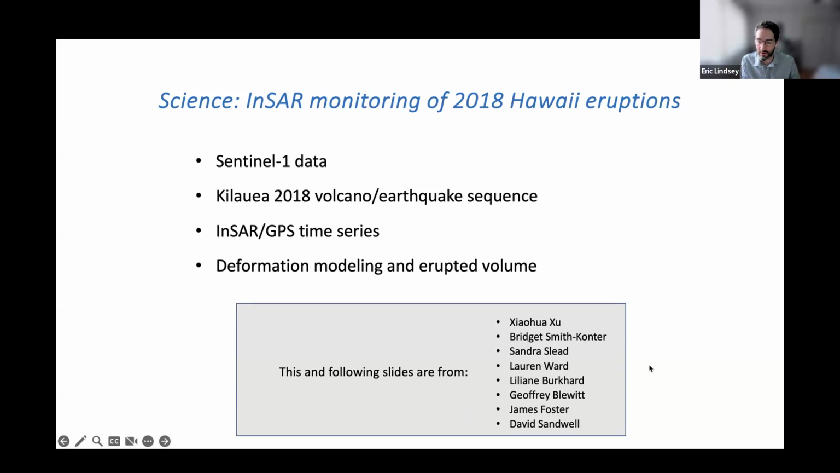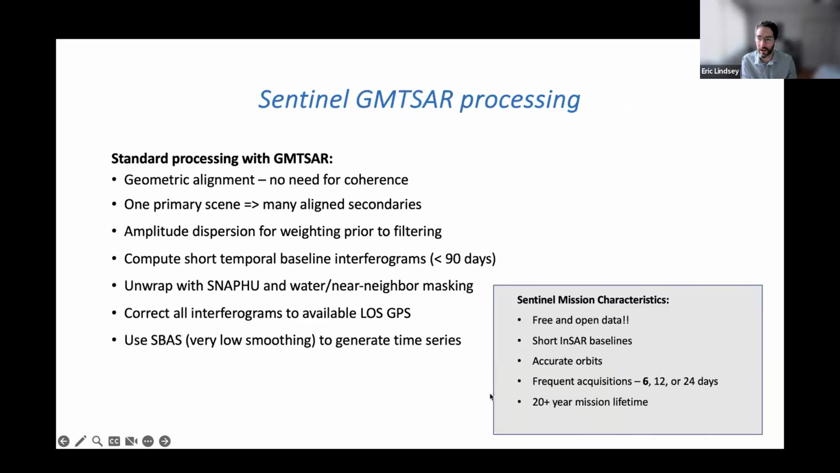It was a really concerning hazard to people because it had lava flows that covered some houses. The processing was all done with GMTSAR using the modern updated methods like the geometric alignment. They aligned everything to one scene, and then they did mostly short time span interferograms in order to keep the coherence good, right? This is using the Sentinel-1 data from 2018.